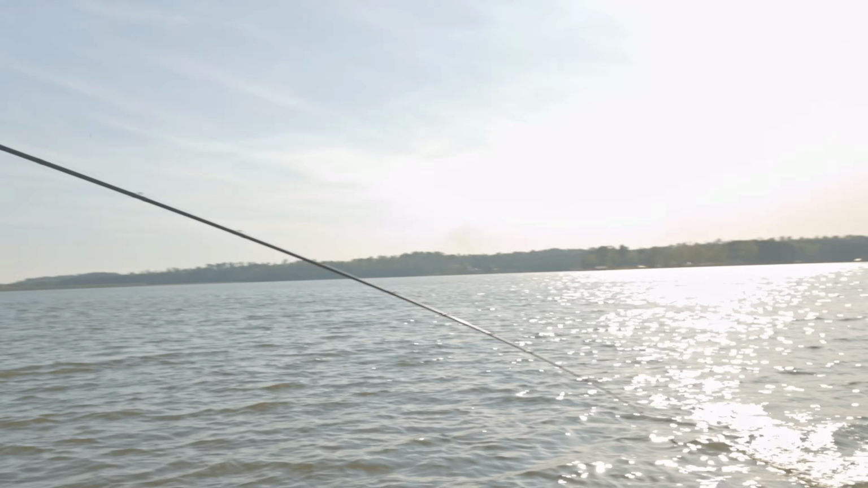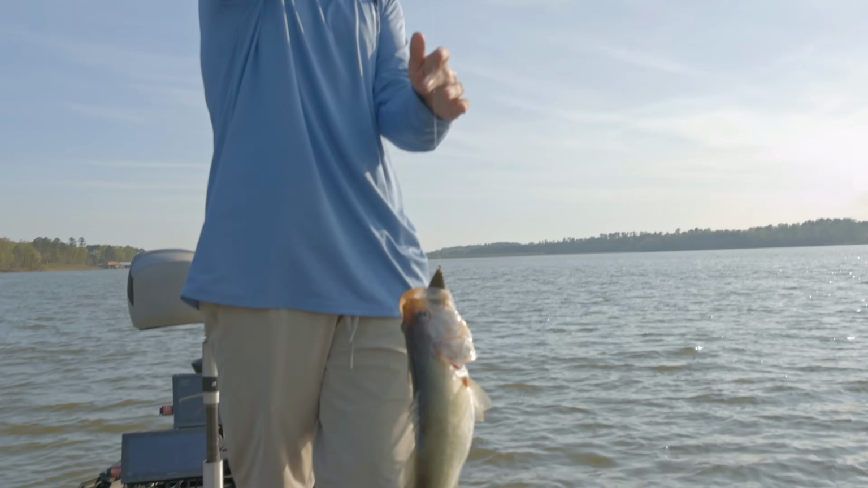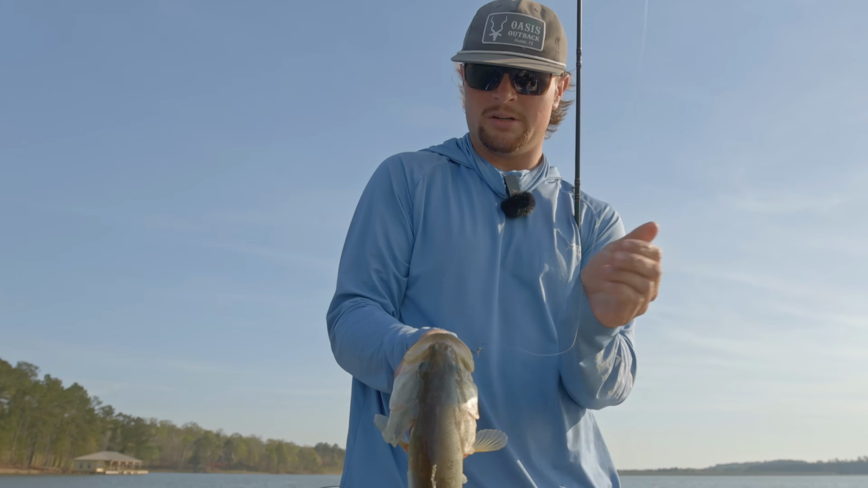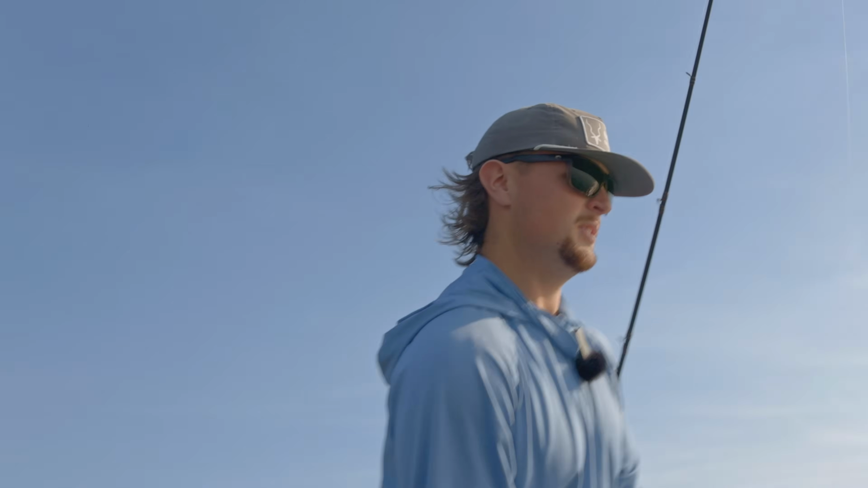Not a big one. Went back to the spot. Set up a little better. What do you know?